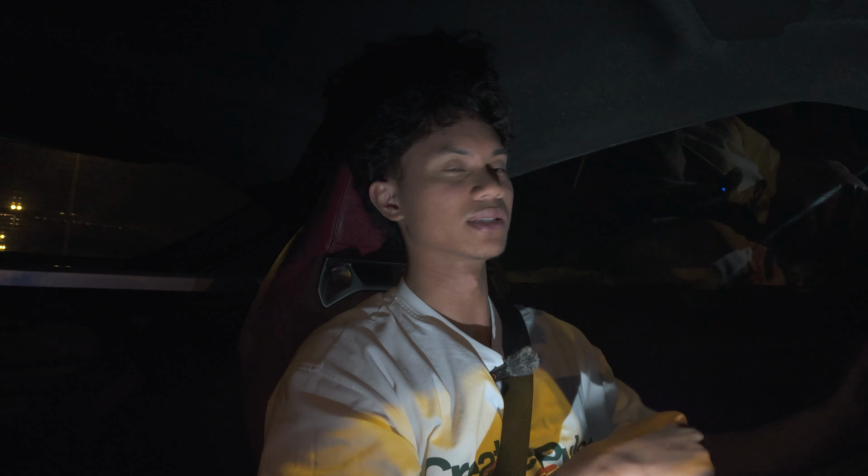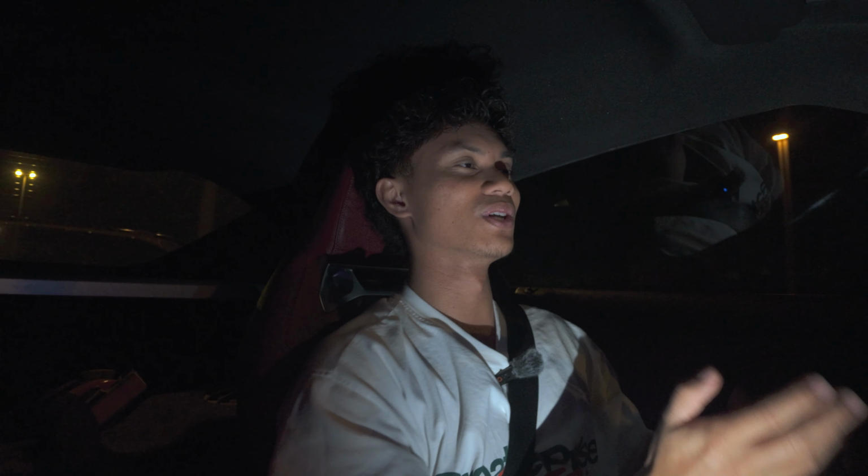For me personally, I like the looks better. I had to flex up a bit, I'll be honest with that. When you say I drive a Supra, there's just an aura to it. You don't need to ask what year of a Supra it is. You can just say I drive a Supra, and anyone would know that. And it's very distinguished in the whole Toyota collection.